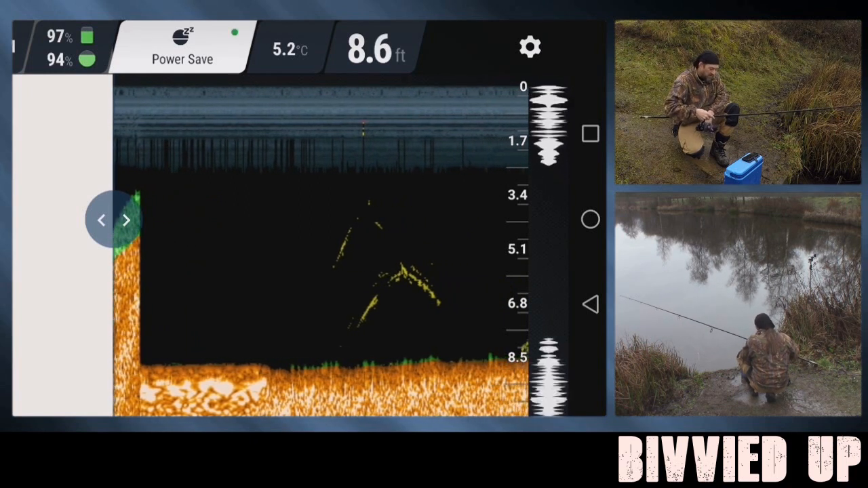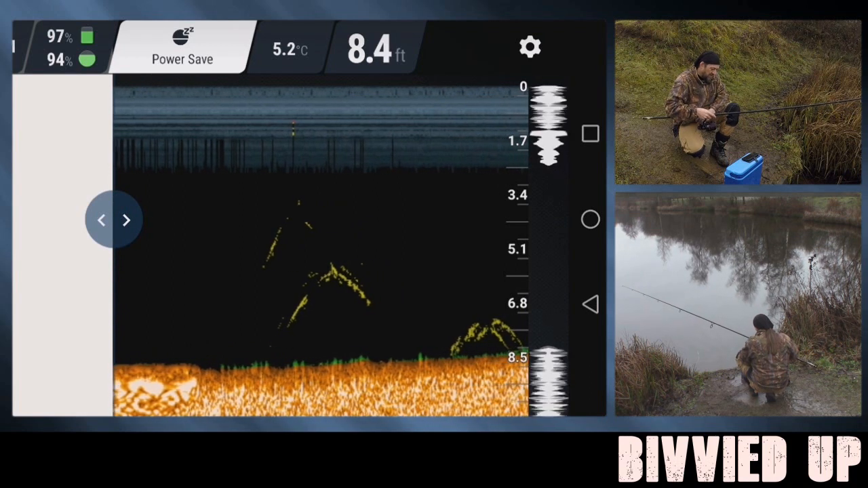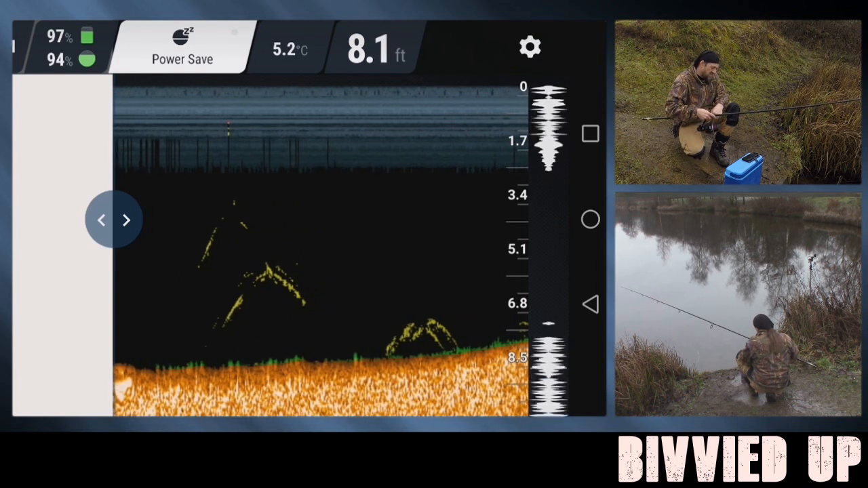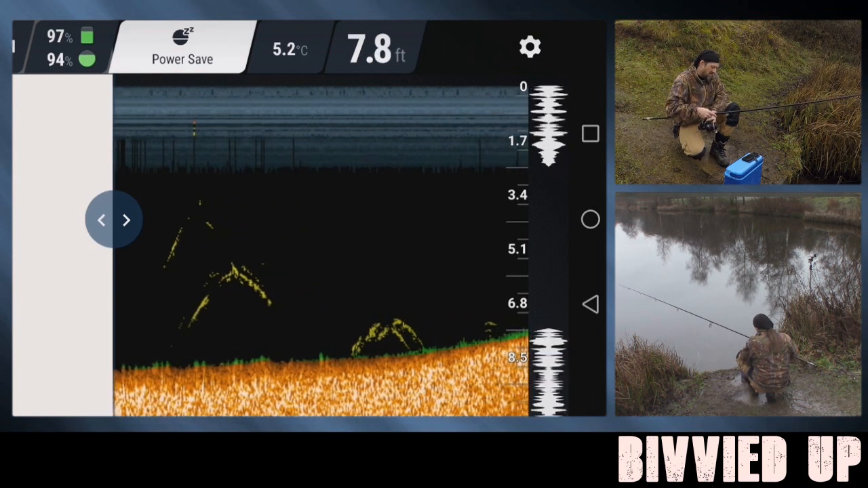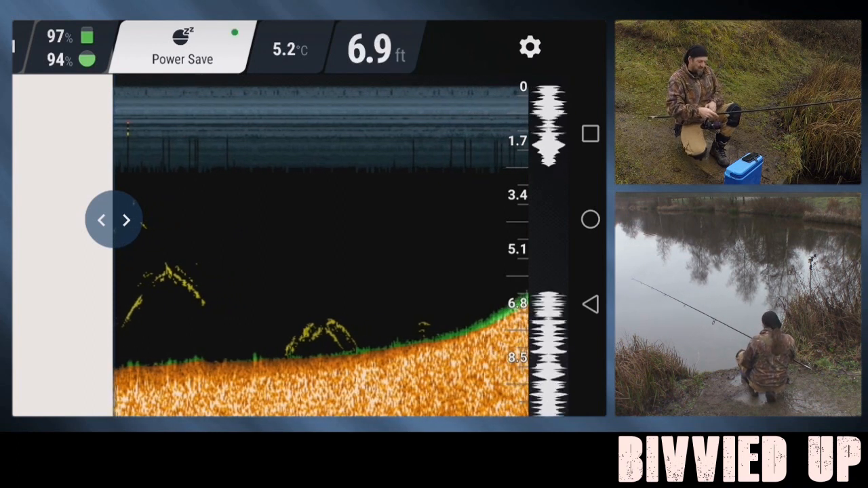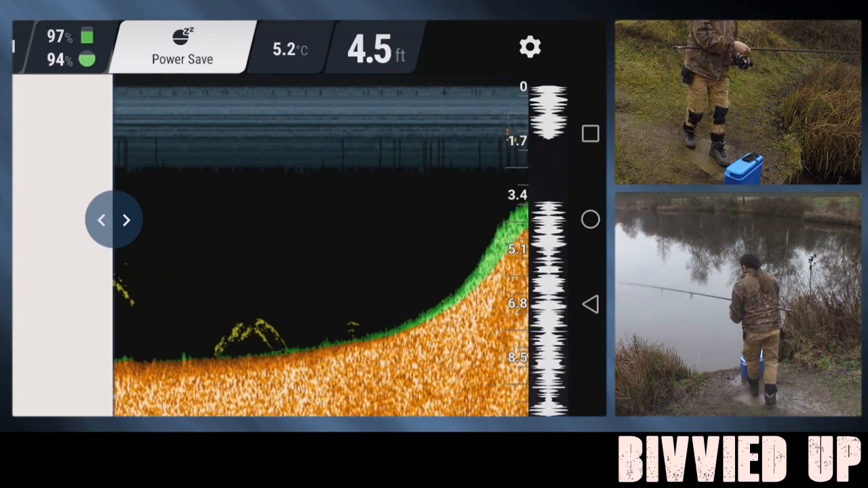I would not be surprised if there was another pike around there somewhere. More bait fish. Bit of groundwork going off in the background, folks. You'll have to forgive the noise. Can't do anything about that.